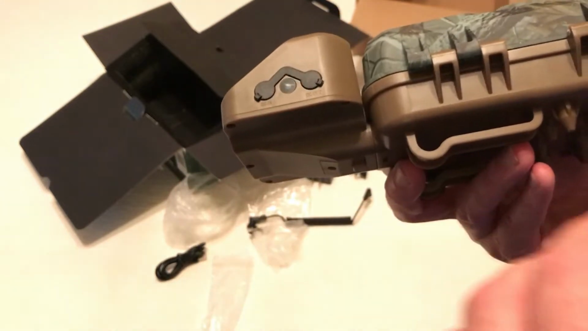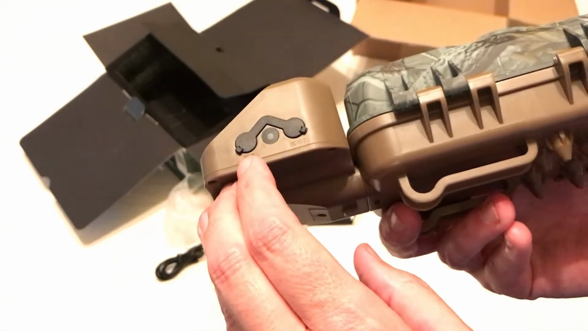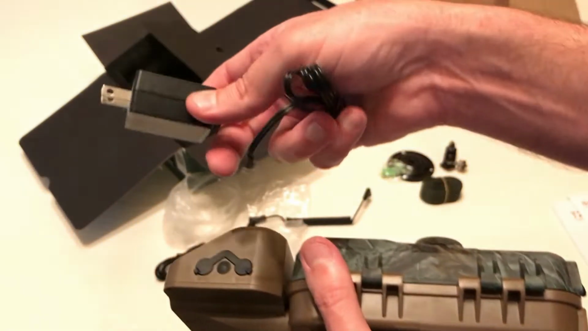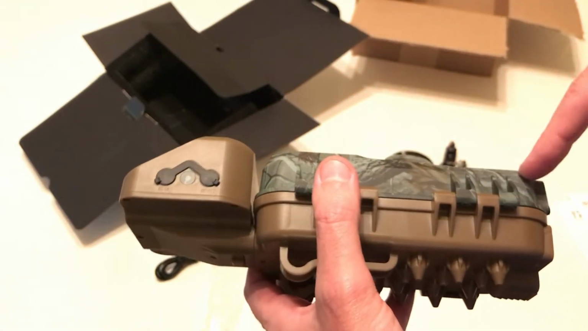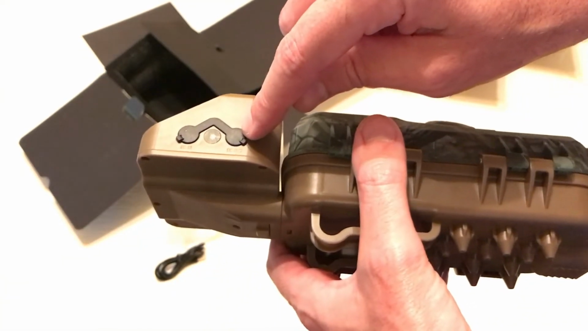Not sure if you're going to be able to see this or not. There's an out and there's an in. The in you're going to plug in whenever you're plugging the solar panel into the wall to charge it. Whenever you're plugging the solar panel into the camera to run the camera, you're going to use this cord and you're going to plug it into the DC out.